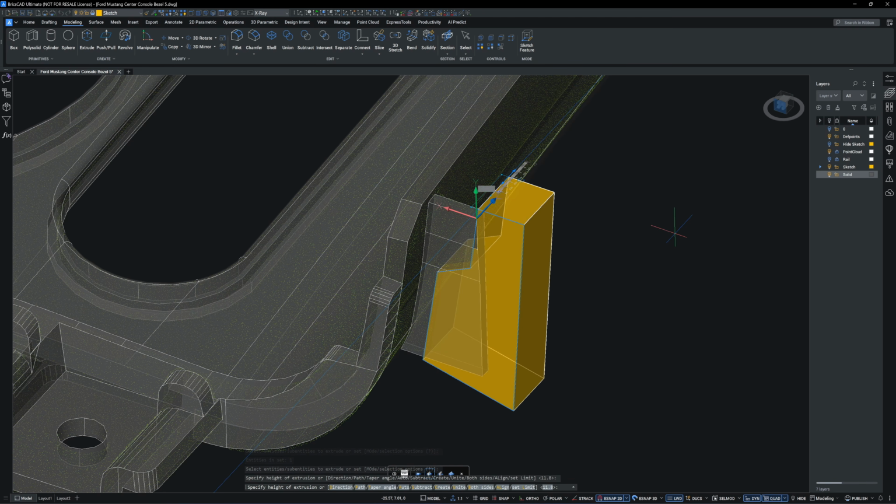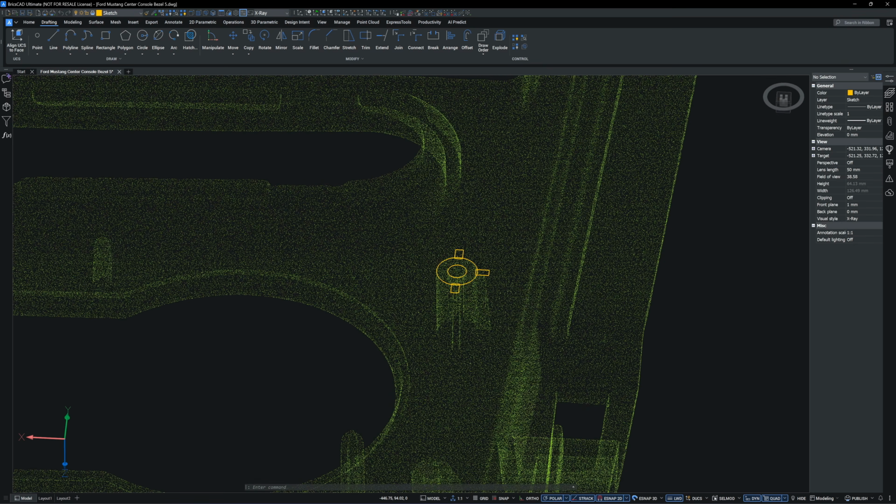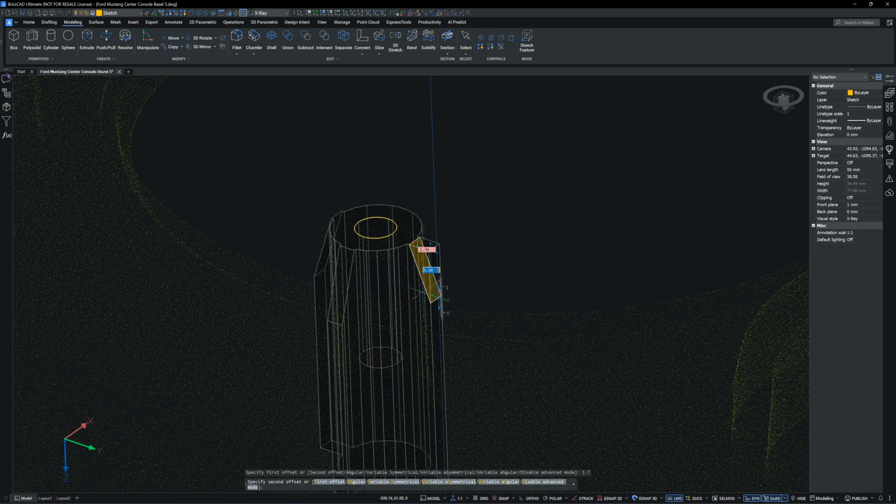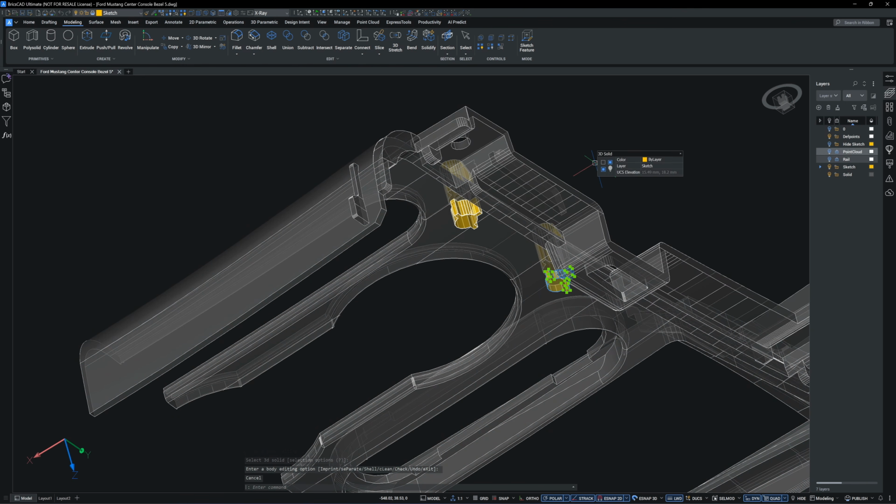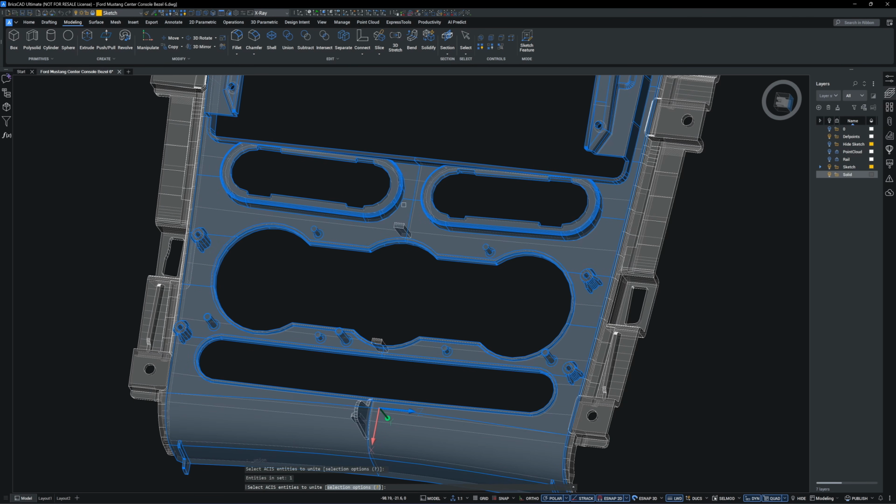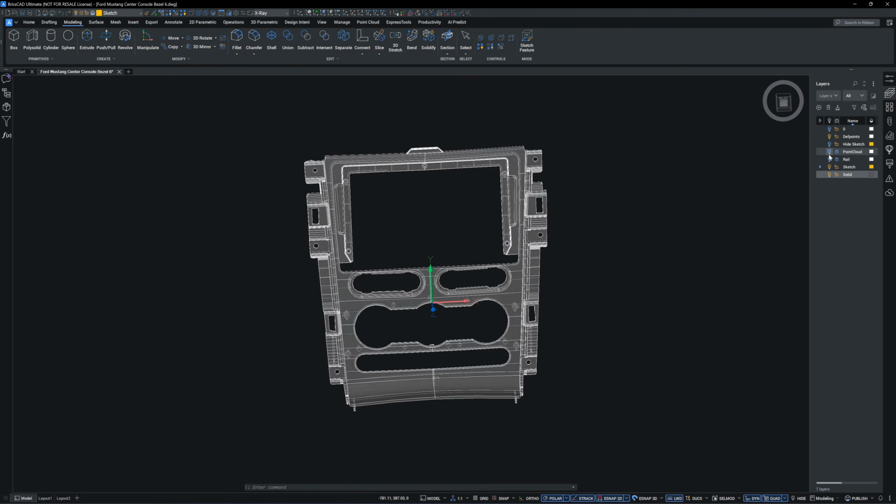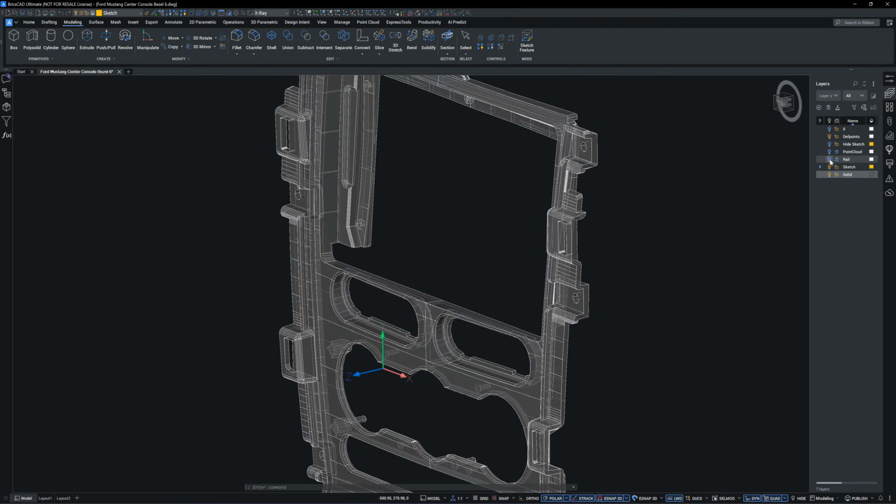BricsCAD has a separate command that lets you extract the body and delete it in a single click. So modeling clips is very fast in BricsCAD. After mirroring half of the panel, I will union the two halves together to create a single solid. Now the model is complete and ready for 3D printing.